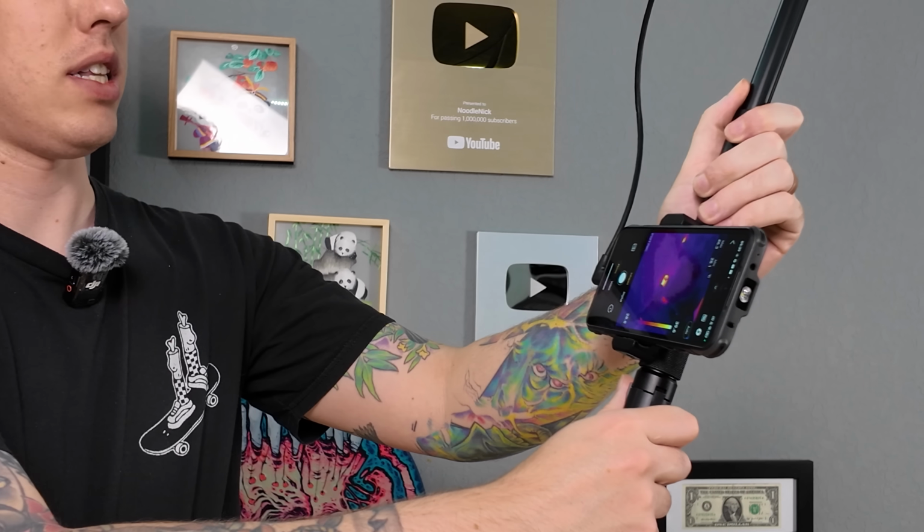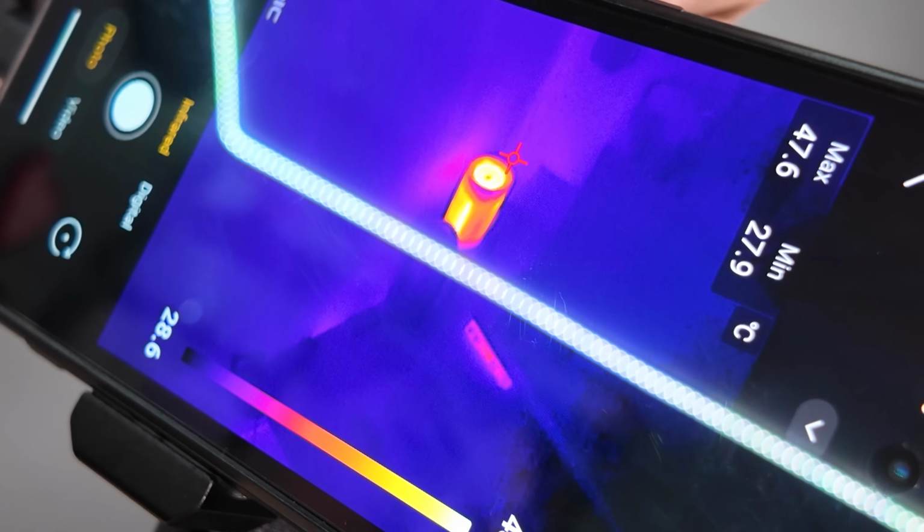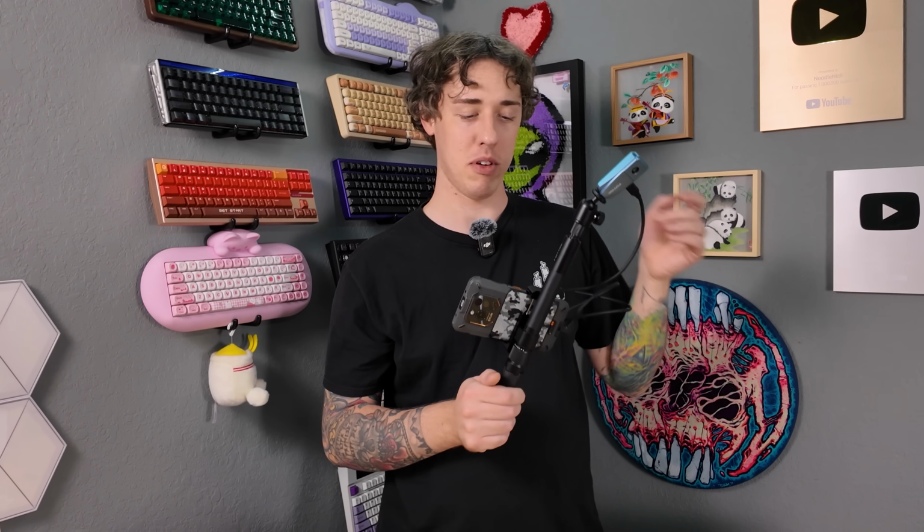Also, this is an extension pole. So in case you want to stay far away from the heat, and you can also adjust the angle of this. See the router? See how hot that is? I get up nice and close to that bad boy. Take a look at that. That thing is hot. Anyways, so if you want a thermal imaging camera for a very reasonable price with an extra long selfie stick to keep you safe, magnetic attachment, if you're a car enjoyer or a mechanic or whatever, this is definitely something that you just need, straight up.